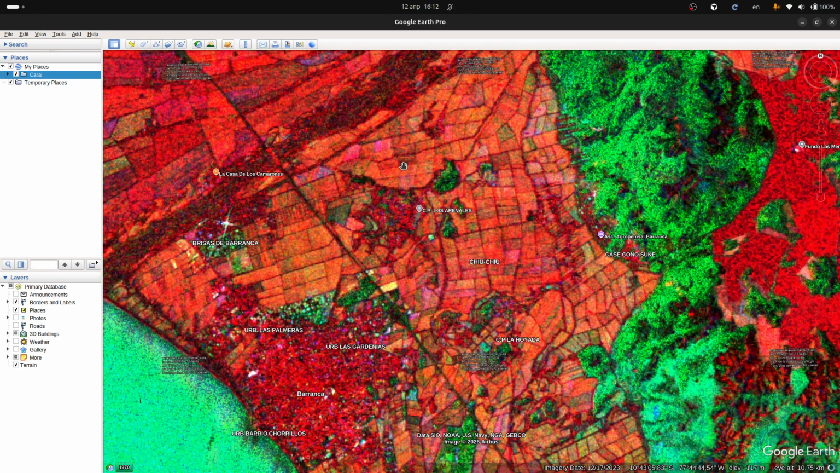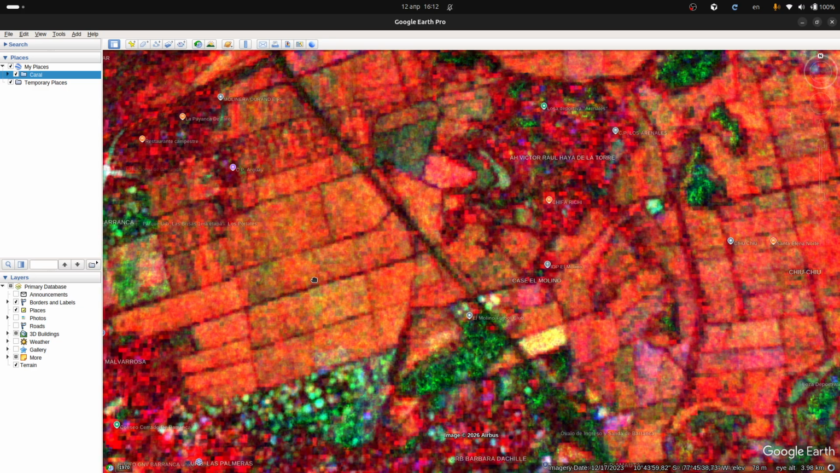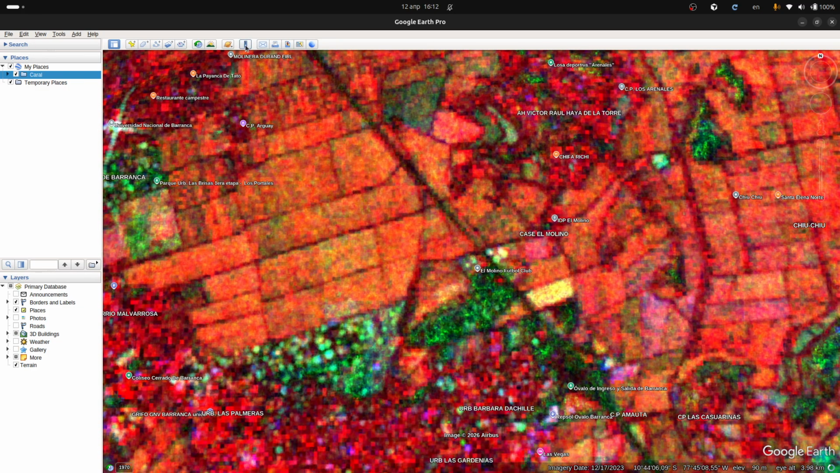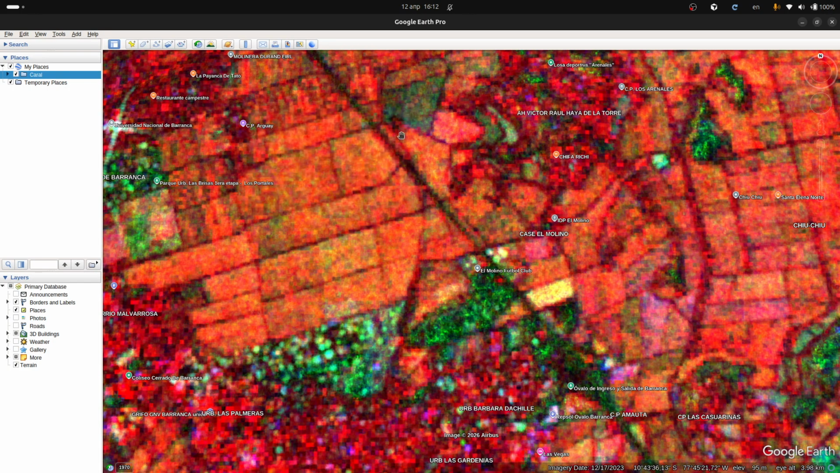Of course, we have a resolution limitation. For example, this field is around 700 meters long, and we see only the field with borders, but not a huge amount of detail.